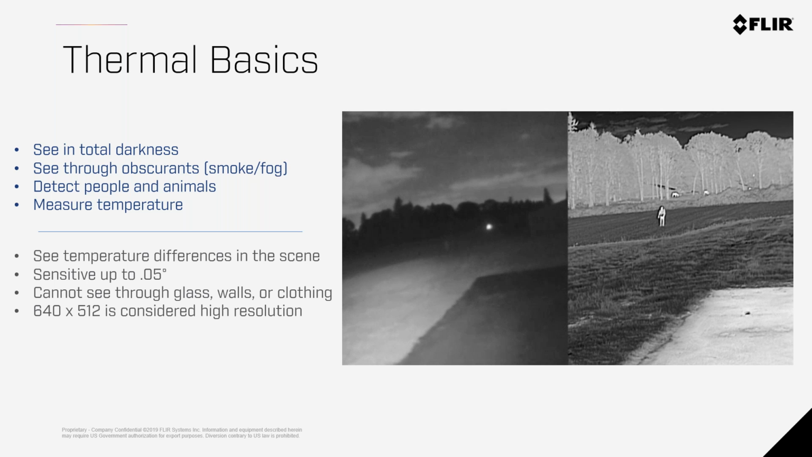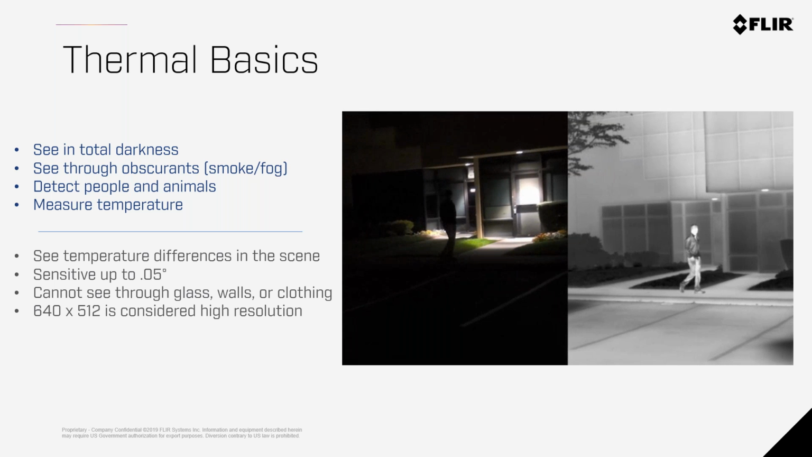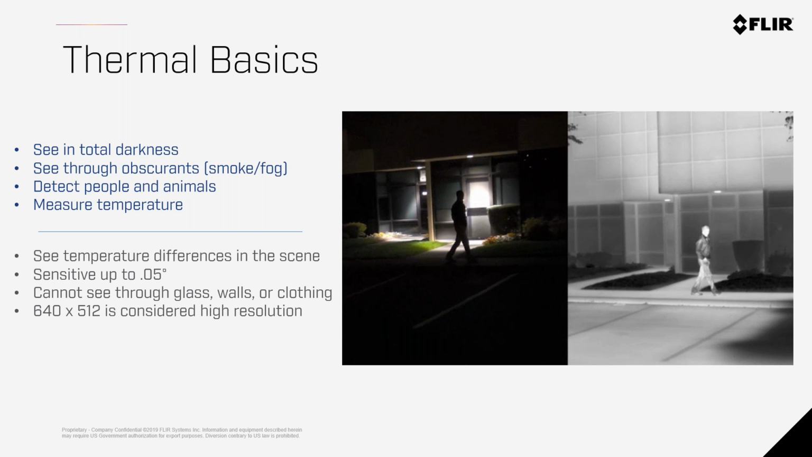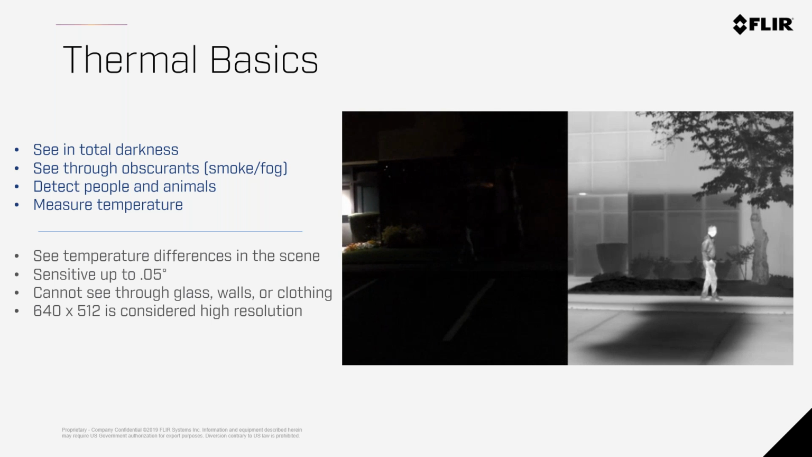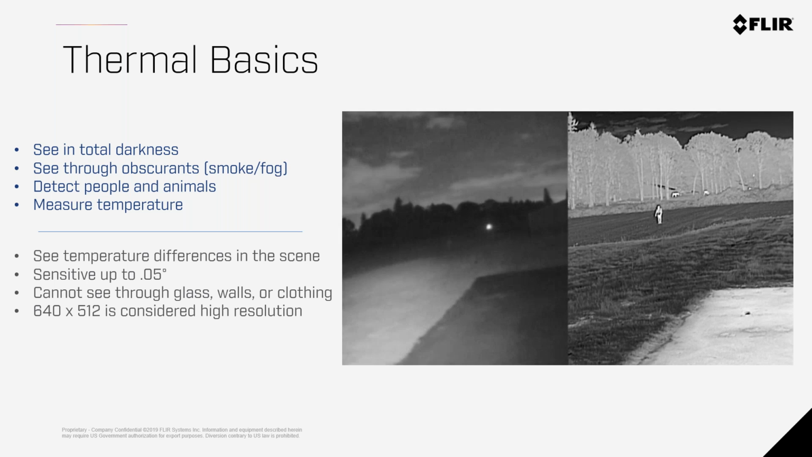So if you imagine holding a thermometer in your mouth, or putting a clamp meter on a power line, you're able to measure the temperature by touching something. But this allows you to stand off from that subject or that target and measure the temperature based off of the amount of radiated energy that's coming off of it. And we'll talk more about that.